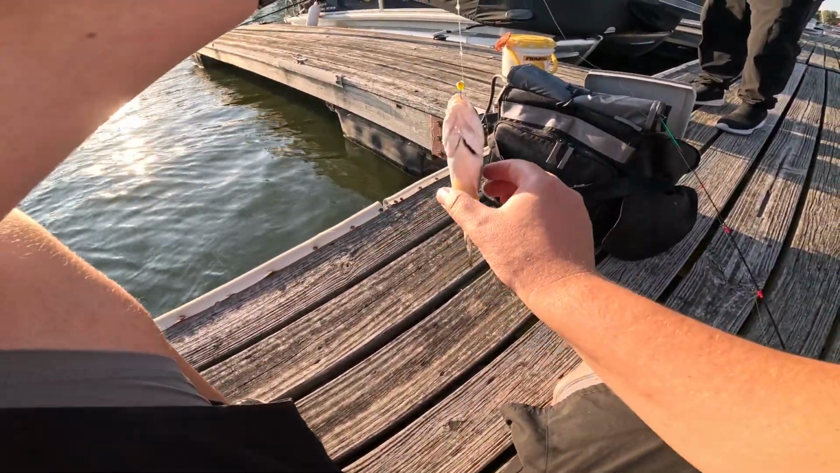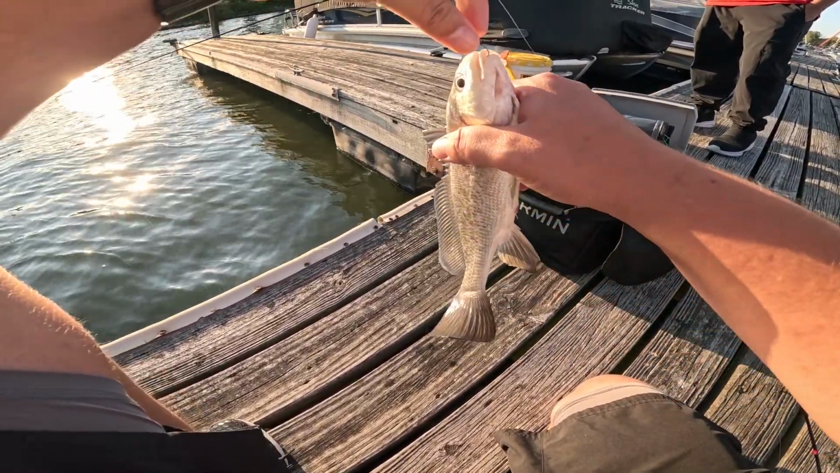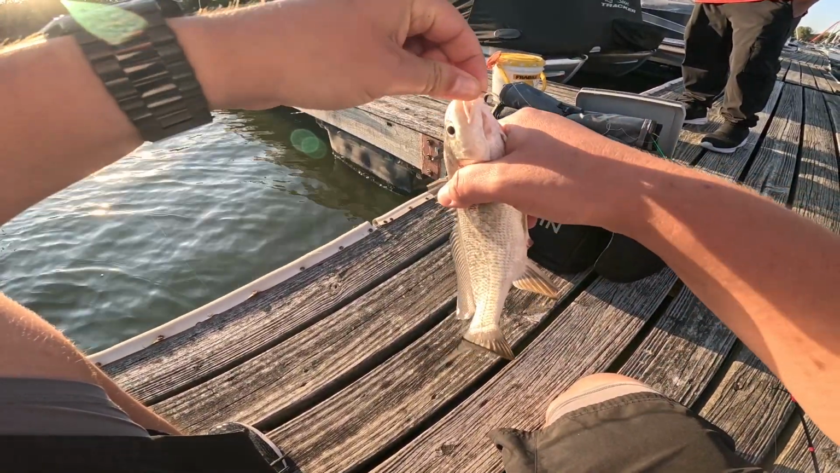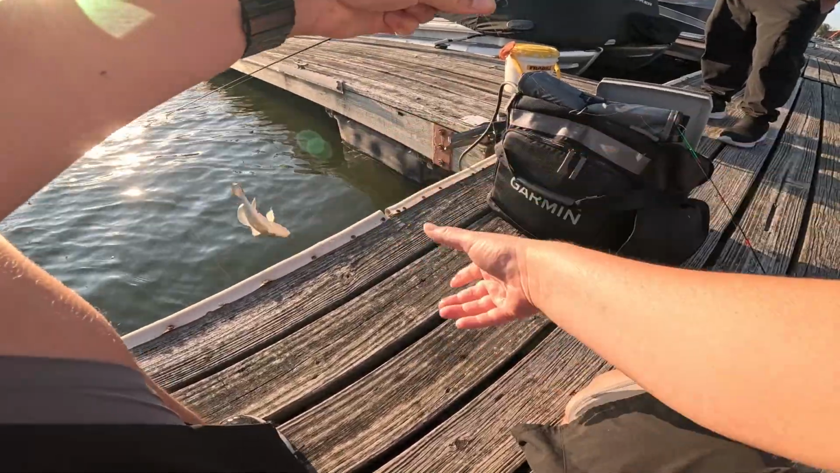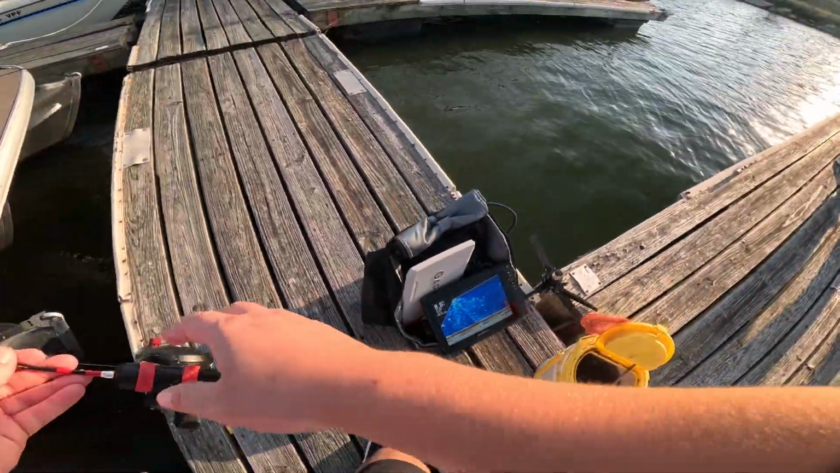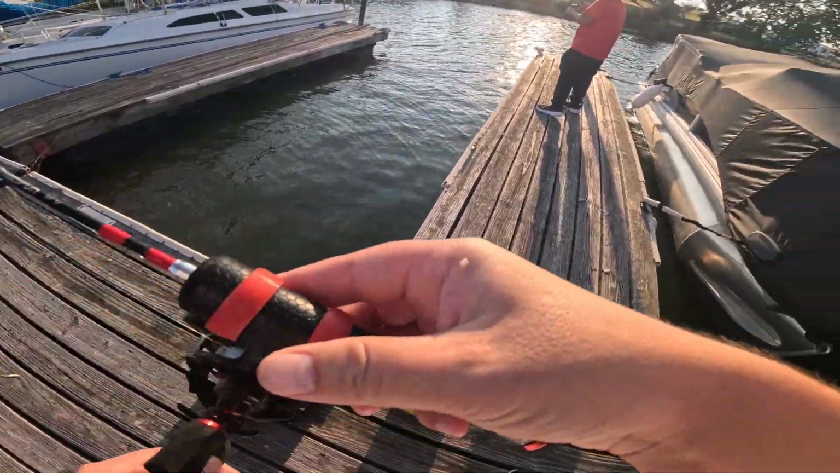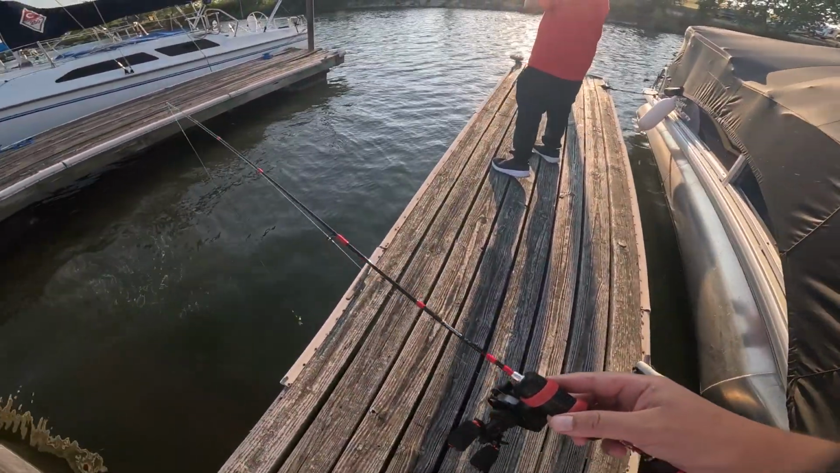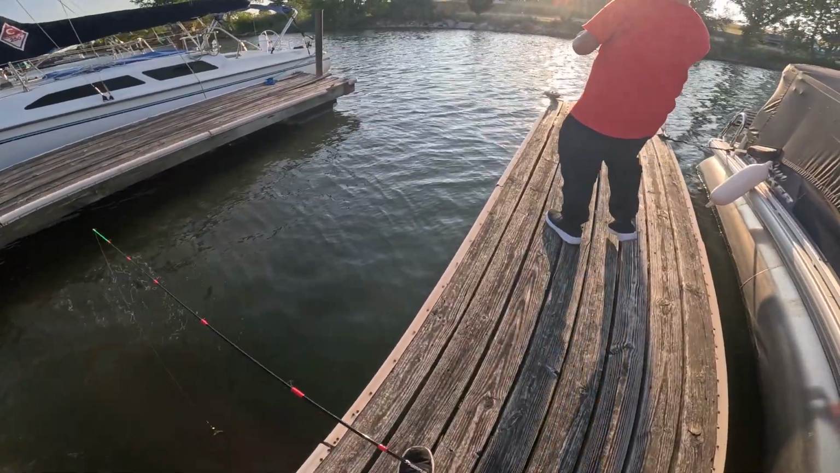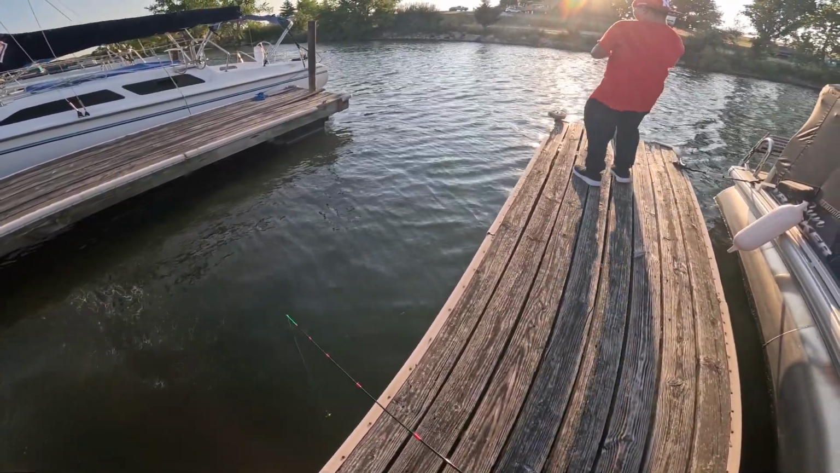Drum bud. Little drum bud. That's the smallest drum I've ever caught. What is it? The heck is it? Oh no, it's heavy. It looked big. Probably a big drum it looked like on the sonar.